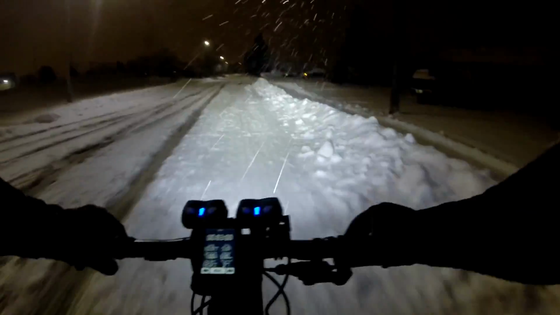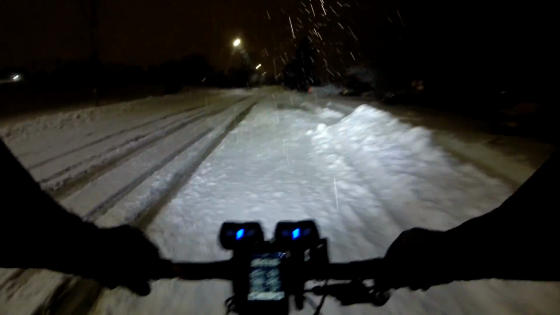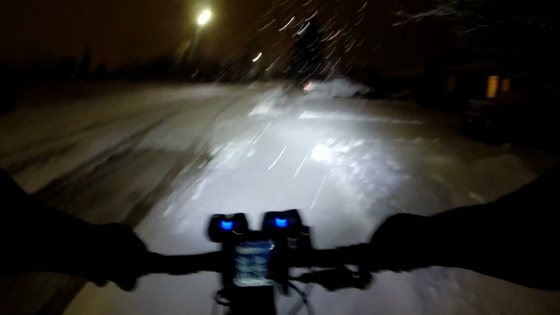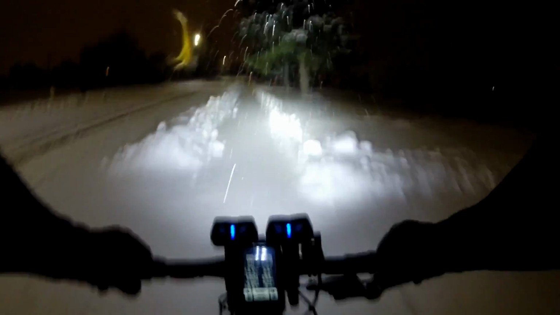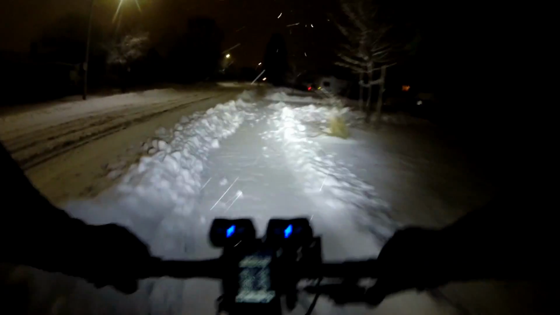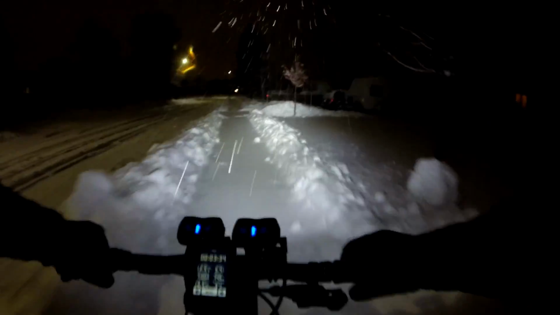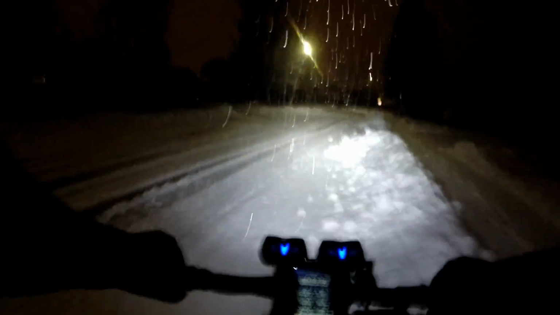The other thing we could do, which I don't really recommend, but it will make our lives a lot easier. Just go up on the sidewalk. Yeah, way easier up here. So yeah, it's a really nice temperature.